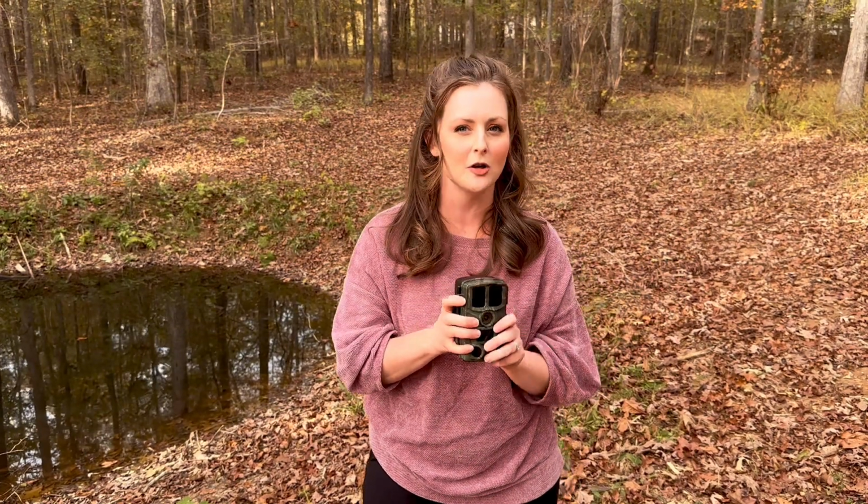It actually comes with a SD card. It holds about 64 gigabytes of data on it. It's motion activated, so you can set it to capture 10 seconds of footage or up to 10 minutes of footage. There's a lot of options in between for you to choose.